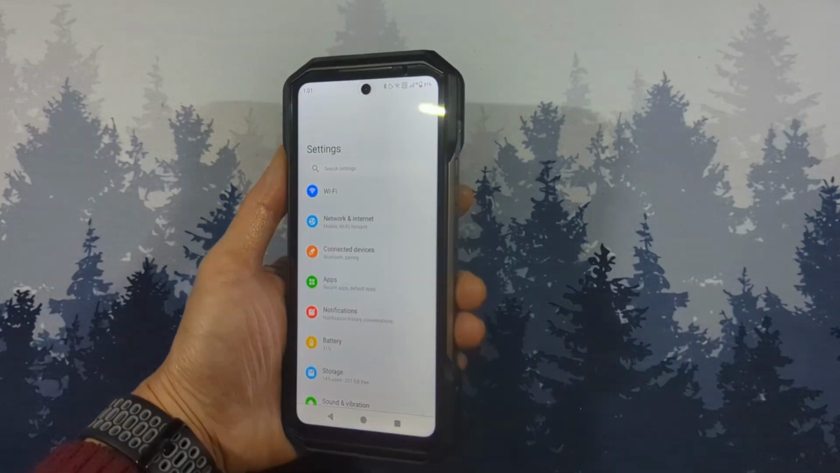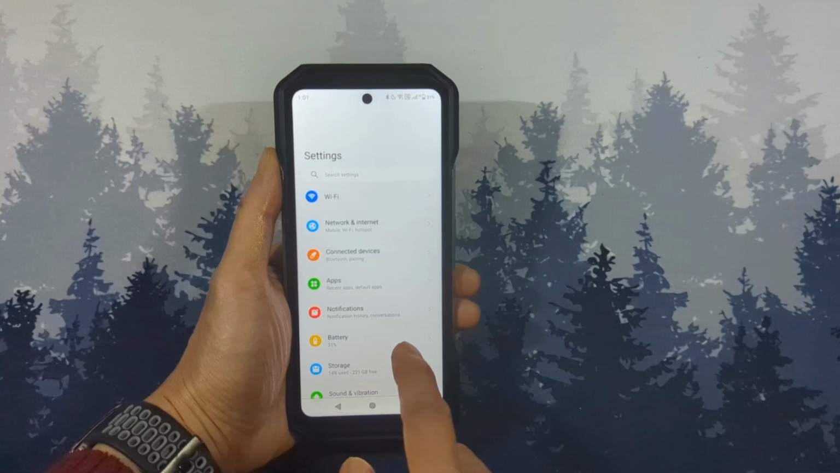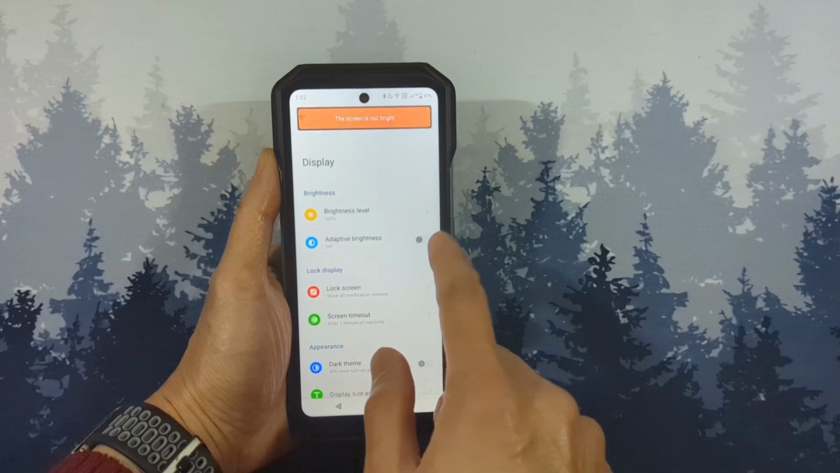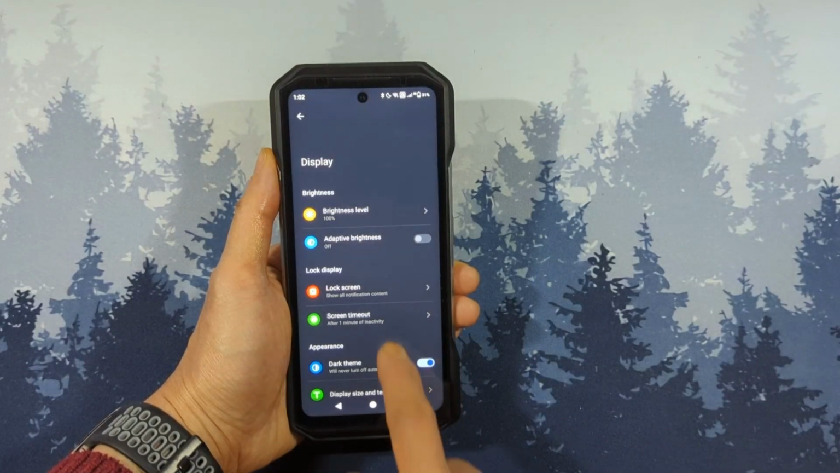eyes. I don't have this problem with my other phones, but on this one, I couldn't get it to be more comfortable. Even on dimmer settings, it's like a light shining in your eye. It could be the viewing angle. And the dark mode definitely helps a little bit, but it's still noticeable.